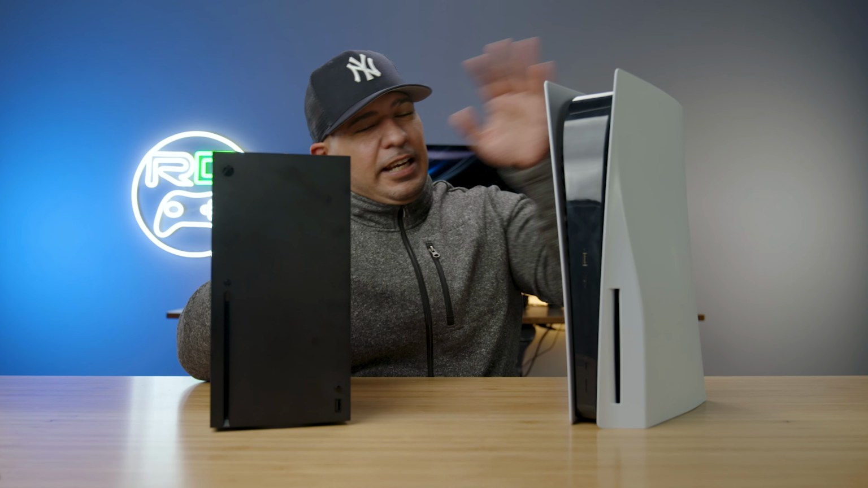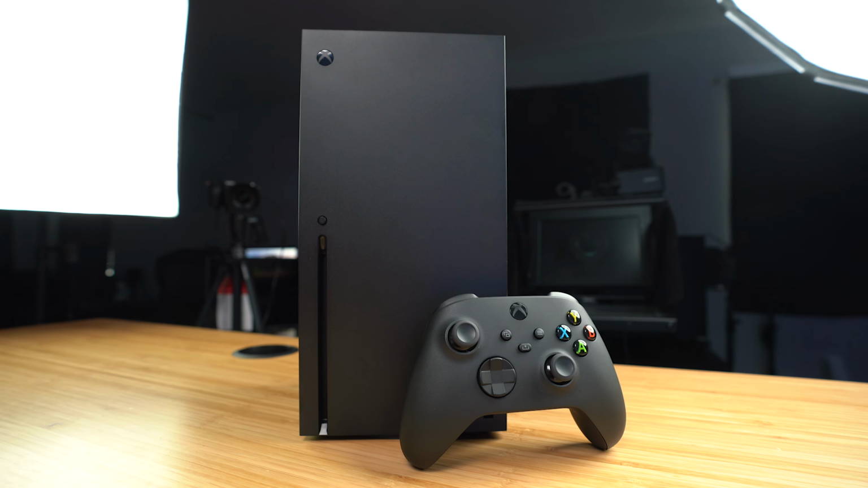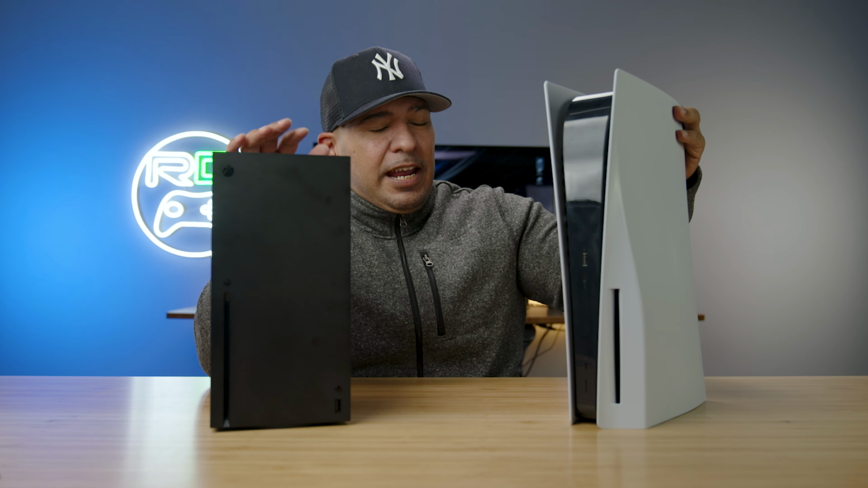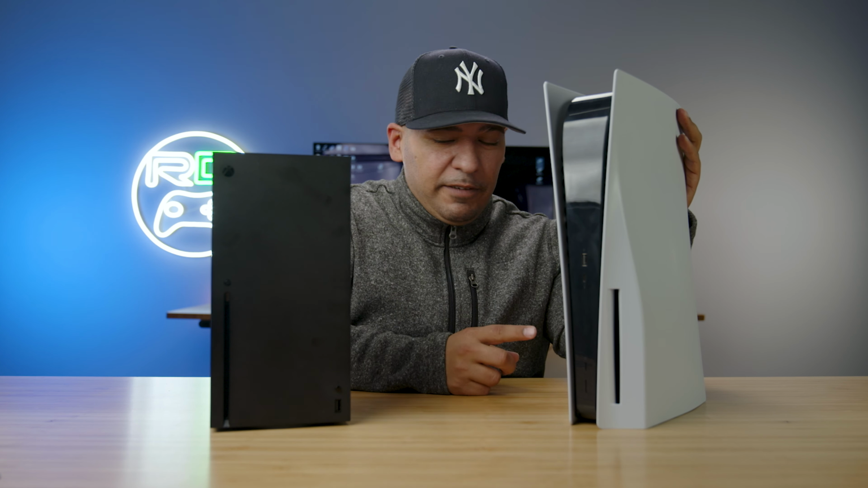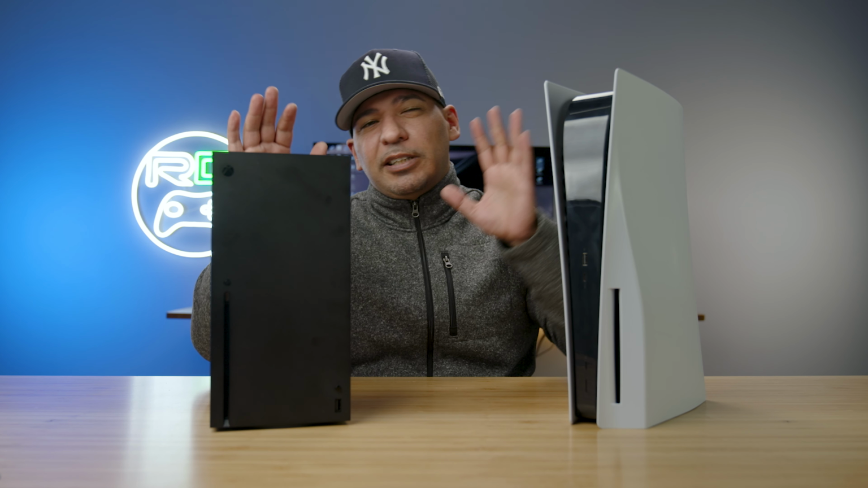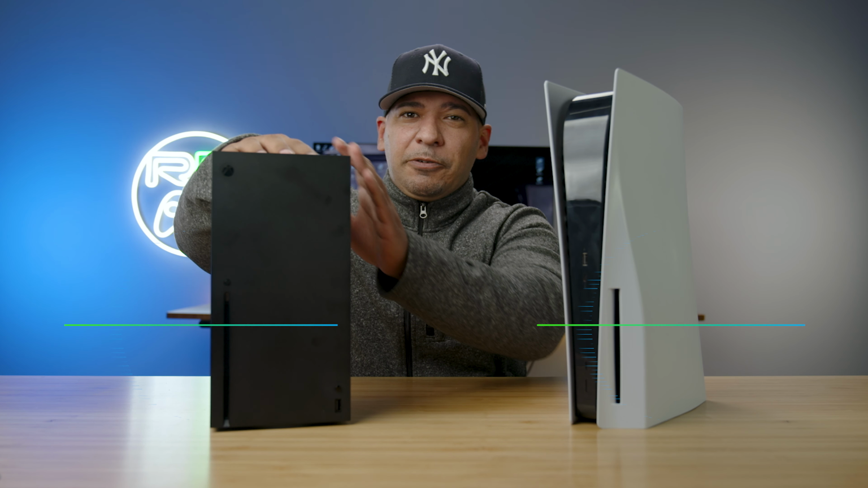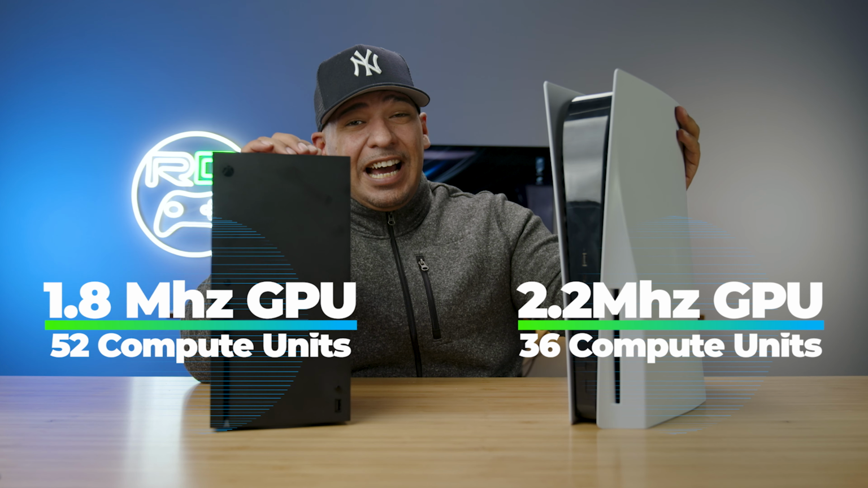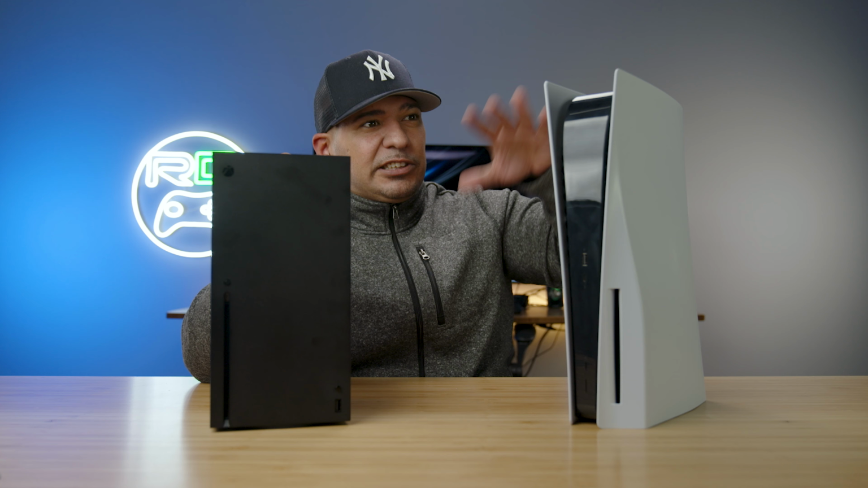So we have the Xbox with a Zen 2 CPU. This is clocked at 3.8 gigahertz, and this also has a custom 8-core Zen 2 CPU, but this is clocked at 3.5 gigahertz. Now, when we talk about GPUs, we have 52 compute units in the GPU, but a lower base frequency. The PS5 has a higher base frequency with the RDNA 2 custom GPU.